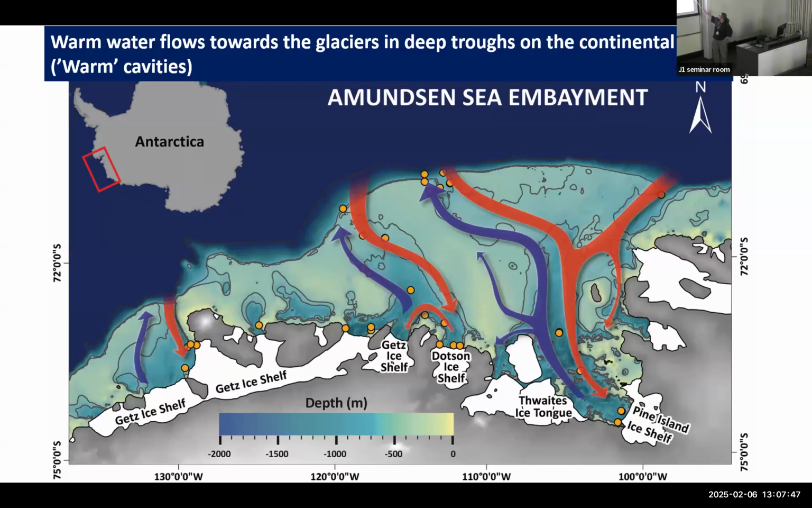Typically you have some quite warm, salty ocean currents coming in and accessing these floating ice shelves. Typically where you have deep troughs, the water can enter, and then you have meltwater flowing out like this. So this is a very typical image of a shelf system like this. There are others also in Greenland that look similar with similar current systems.